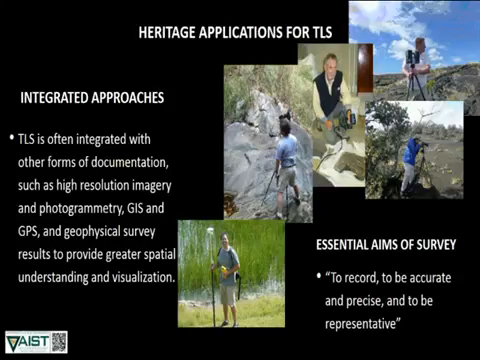To tell you how we're bringing TLS, or Terrestrial Laser Scanning, into these heritage applications, we really don't use any one tool in particular. We're integrating a lot of different types of technologies, including photogrammetry, high-res imagery of different types, such as gigapixel and reflectance transformation imagery, which we'll talk about a little here, GIS and GPS, and a lot of different geophysical surveys as well.